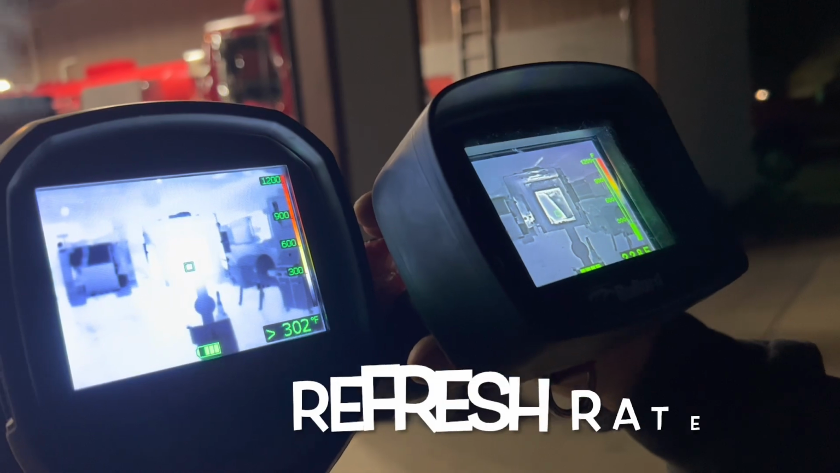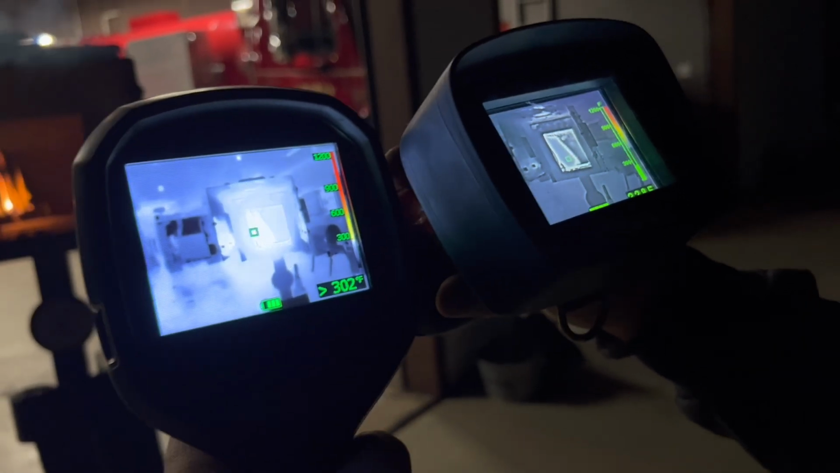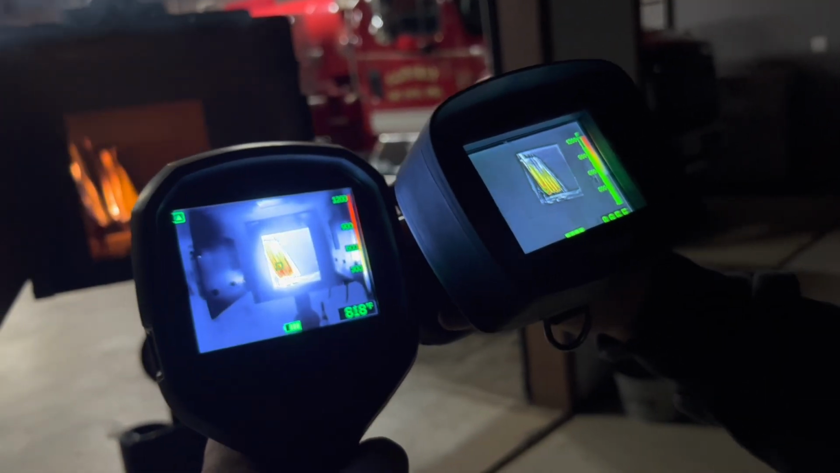I want you to get closer, all right? So take your time, go real slow, and watch the camera change. I want you to have the camera change as you get closer. Keep getting closer. There, it changed. So you saw it change from high to low sensitivity. Now bring it down low.